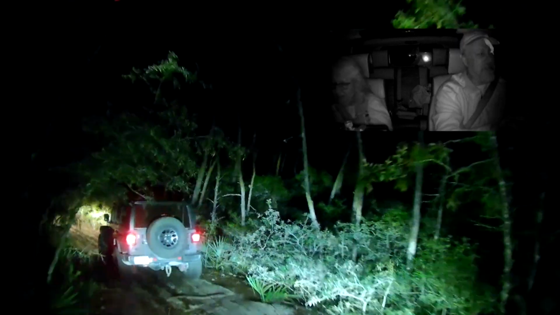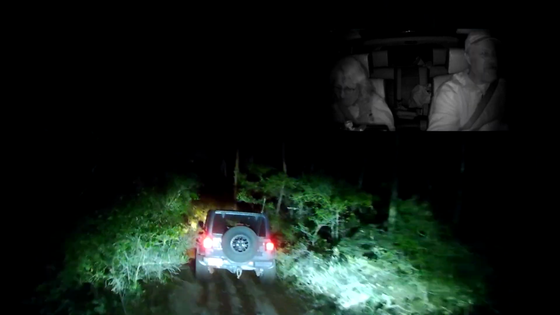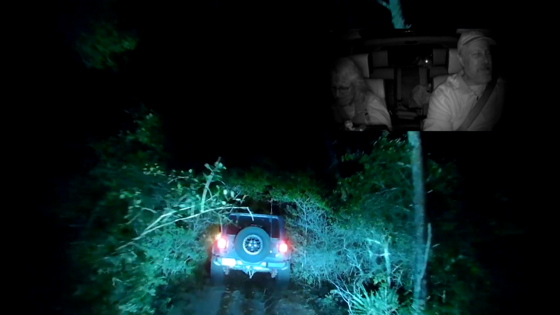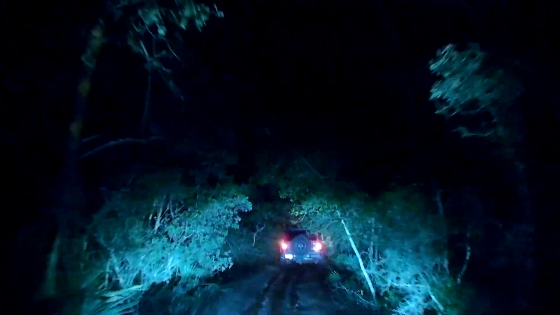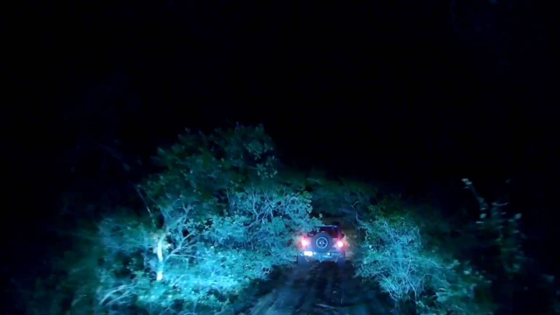This is a scratchy trail. Oh no. I think I'm going to have to change the name of this video from Ocala by night to just how scratchy is the trail.